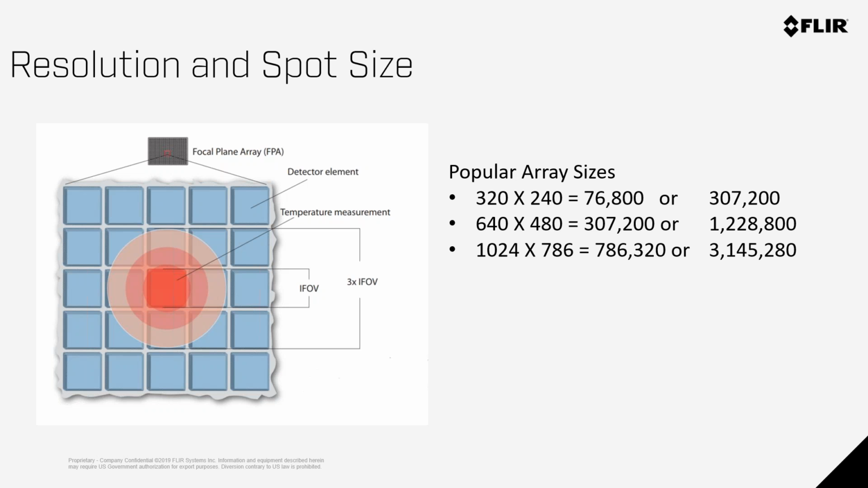So here's another picture of a grid. And there are 3 popular sizes of arrays. There's 320 by 240, which gives you 76,800 pixels. There's 640 by 480, that gives you 307,000 pixels. And then there's the top of the line array of 1024 by 768 that gives 786,000 pixels. I'll get to the numbers on the right in a second.